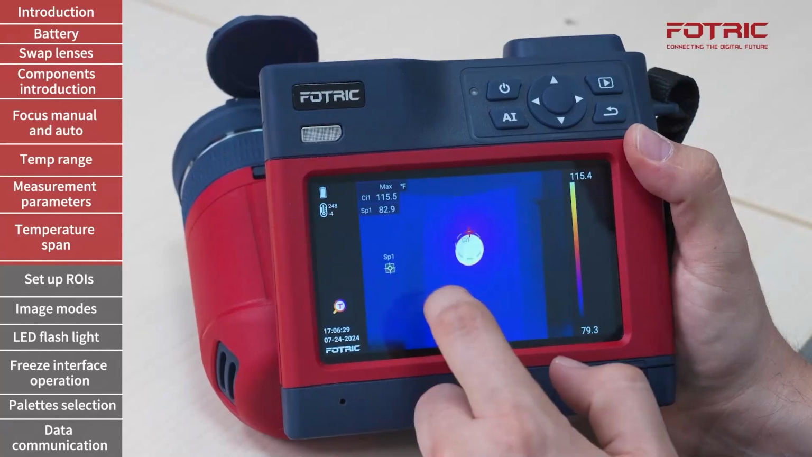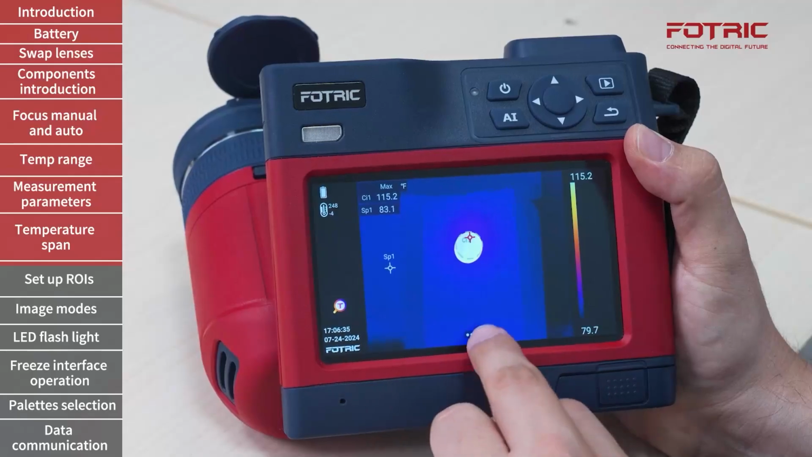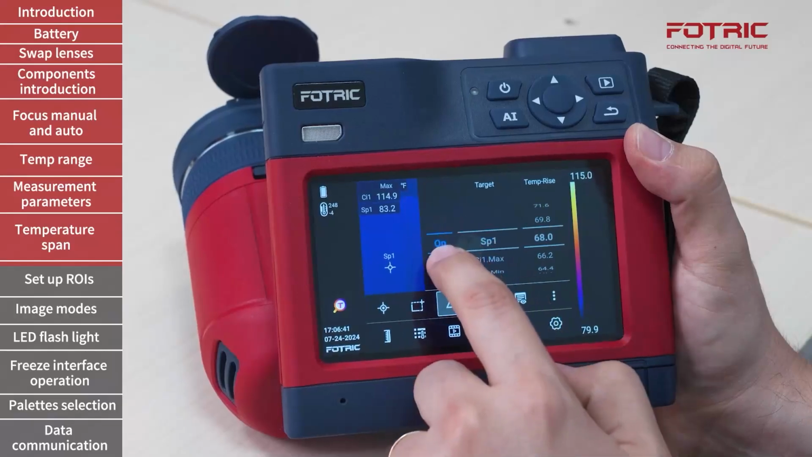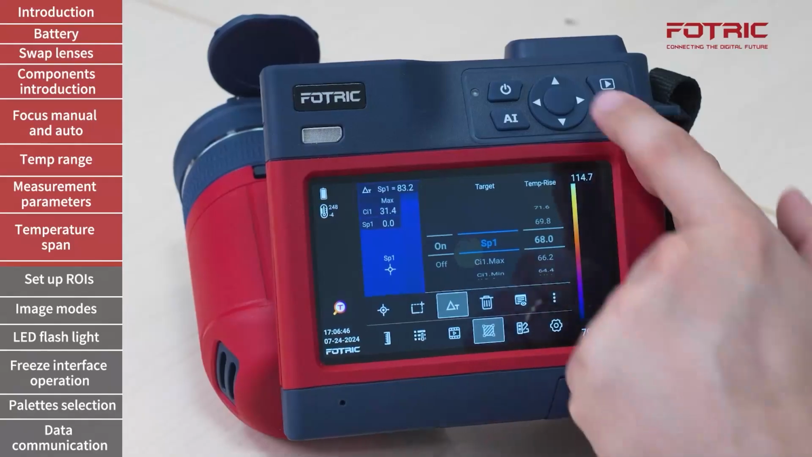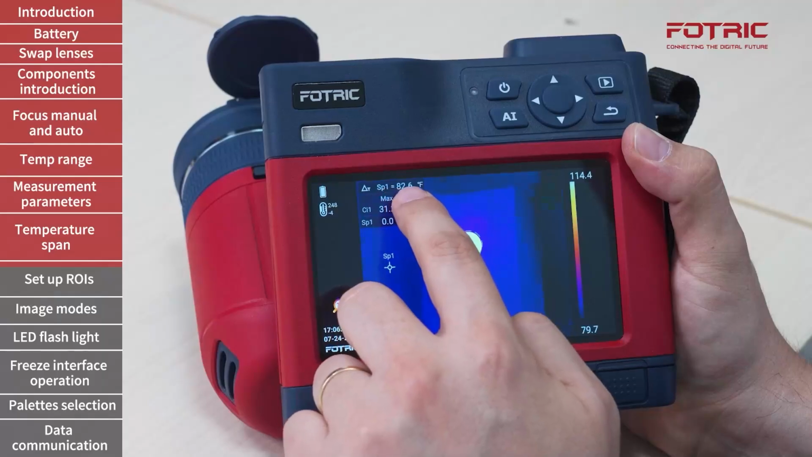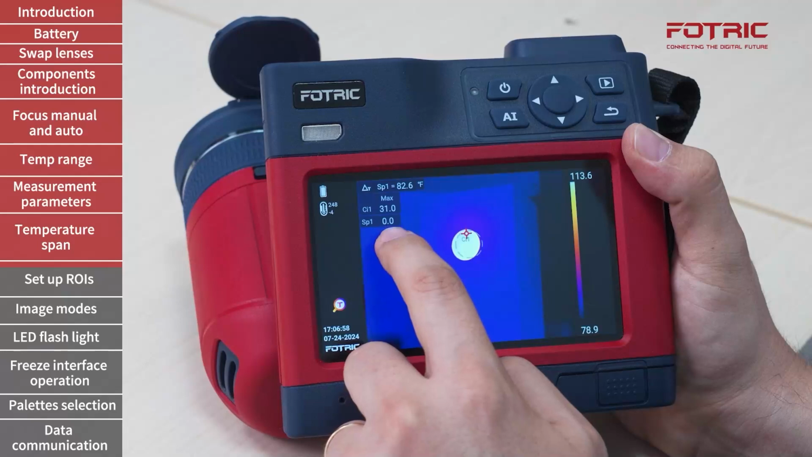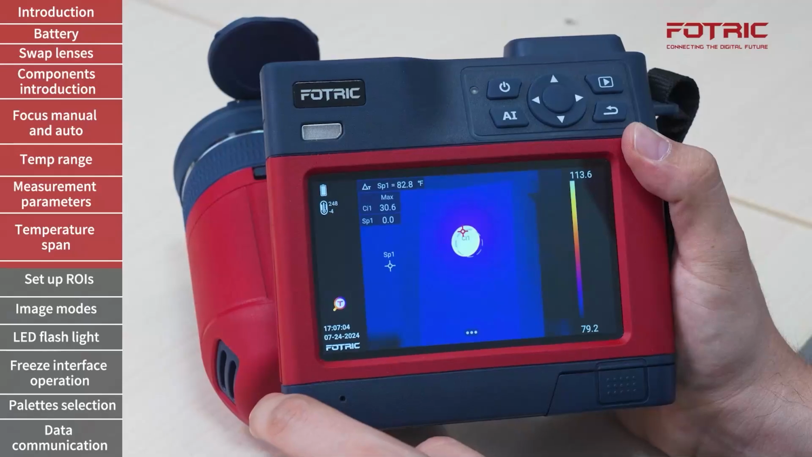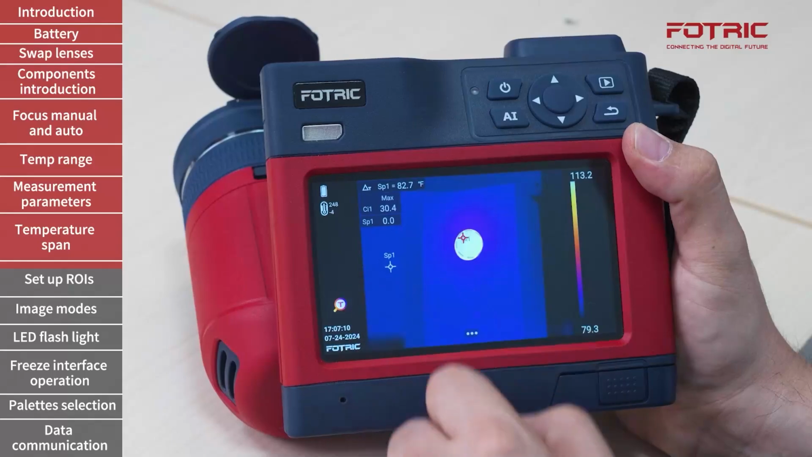Same applies for the spot. Now, let's say that I want to do delta temperature between these two components, my area of interest and my spot. All I have to do is tap right here, go to delta T temperature, turn on the feature, and indicate what's going to be my reference. I can use spot 1 as my reference and hit enter. Now you see that the delta T reference value is 82, which is the temperature of the spot. There is a 0 in front of SP1, indicating that there's no temperature difference between SP1, or spot 1, and itself. However, the value in front of circle 1 indicates the delta of it versus the spot.